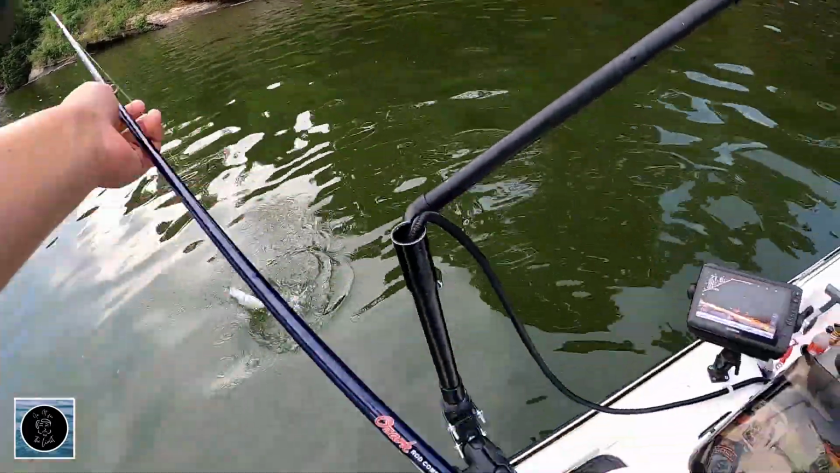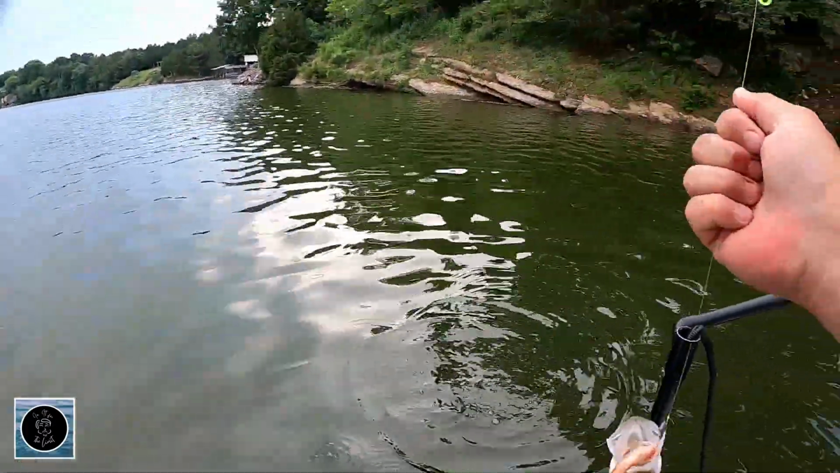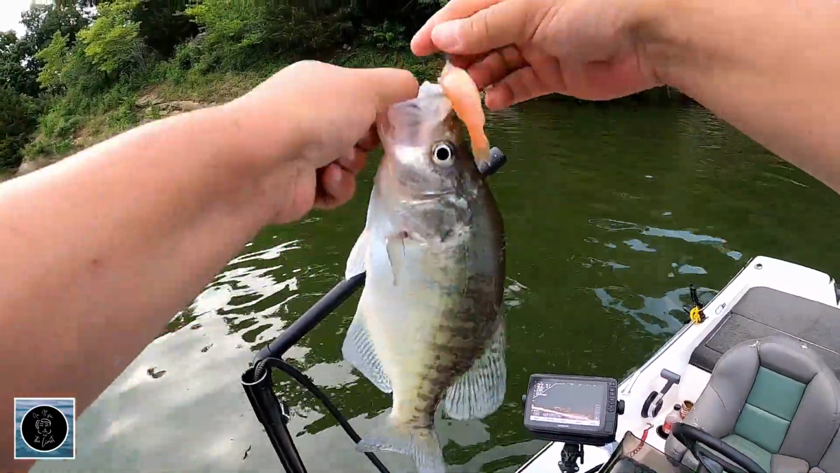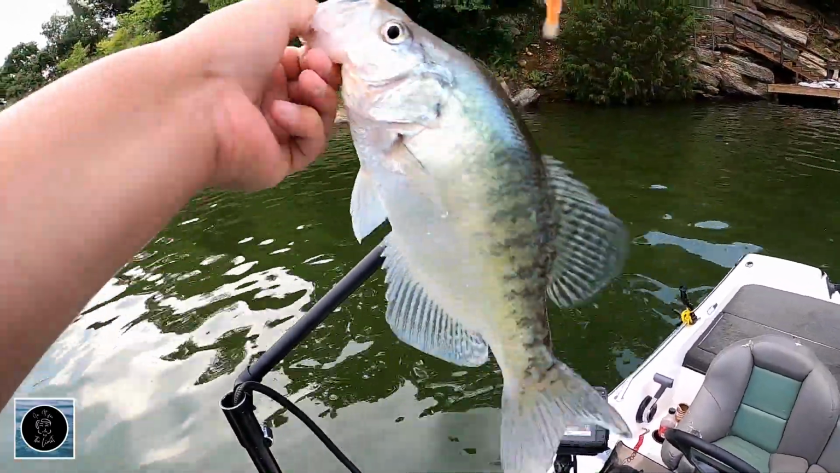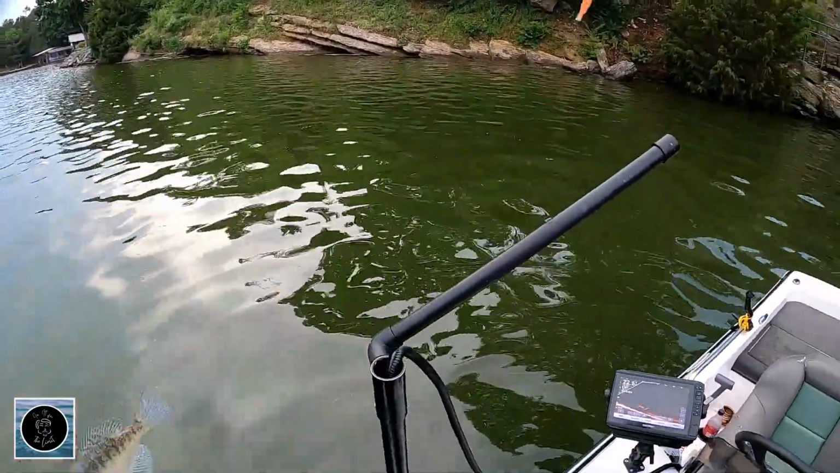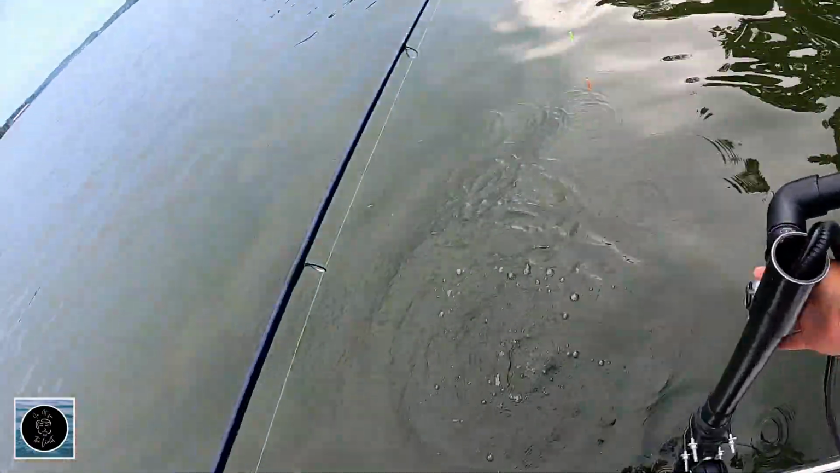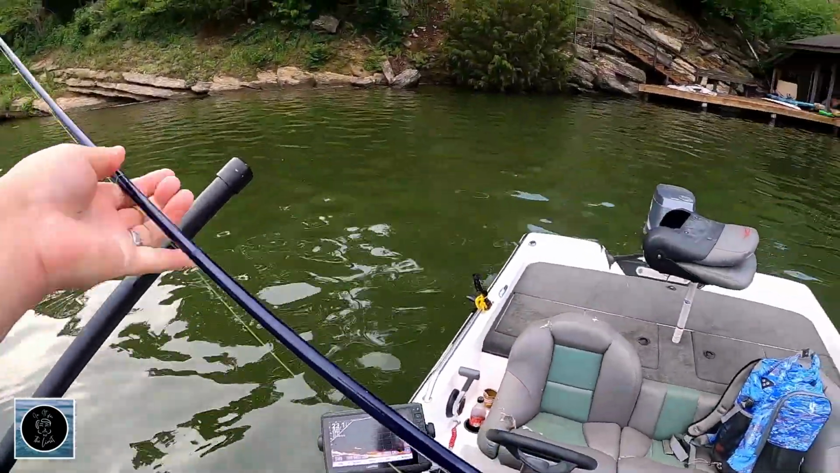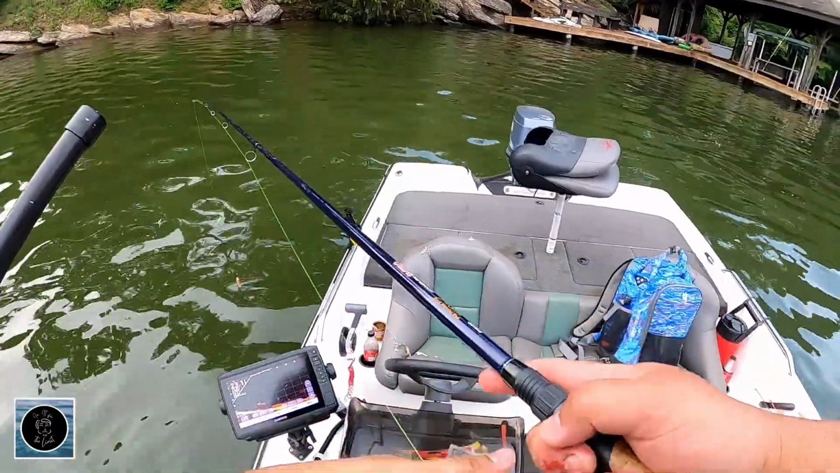Yeah, they're good. Looks about 11 or 12 too. I'm not gonna measure him, just throw him back. He's about the same size as that last one. We're at 15. 10 keepers.